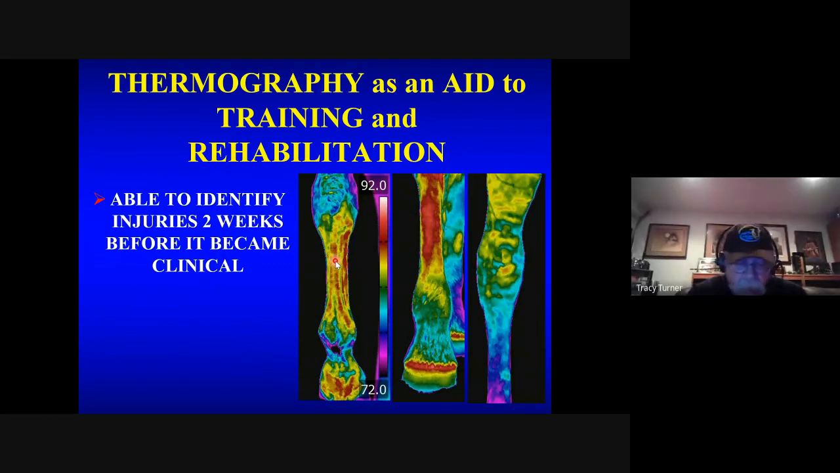The horse wasn't taking a step, nobody felt any heat in the legs, etc. So we could pick these injuries up much earlier, which means if I can see them early, then I can modify the training, I can modify the rehabilitation so that the stress is taken off that and avoid injury or re-injury, if you will.